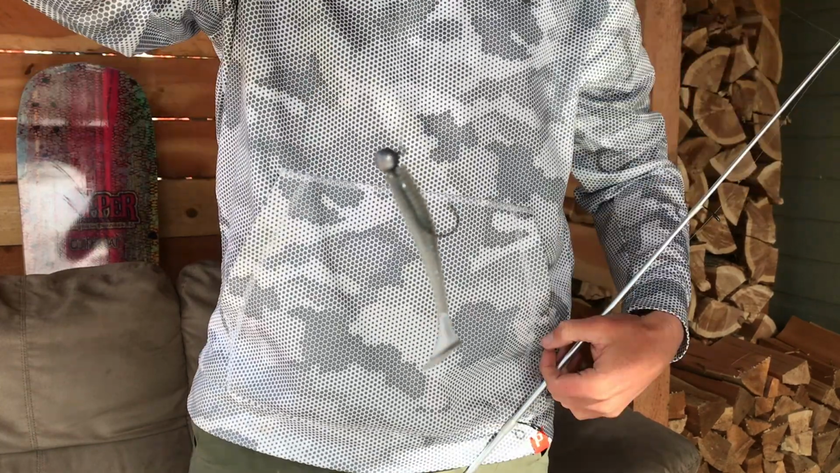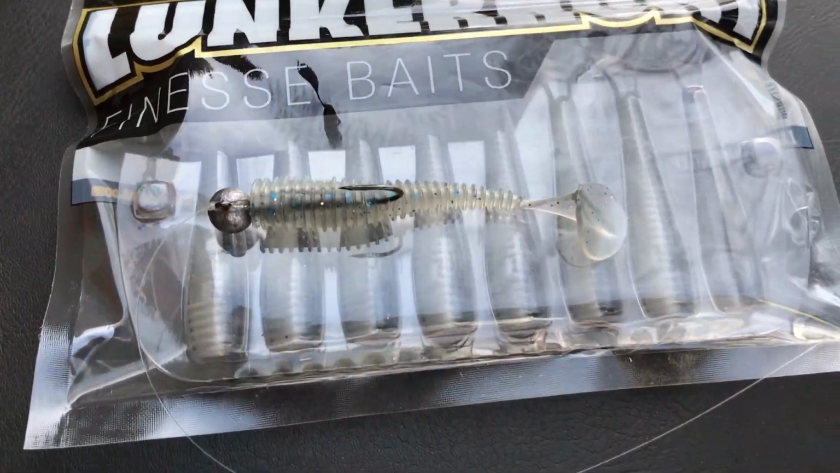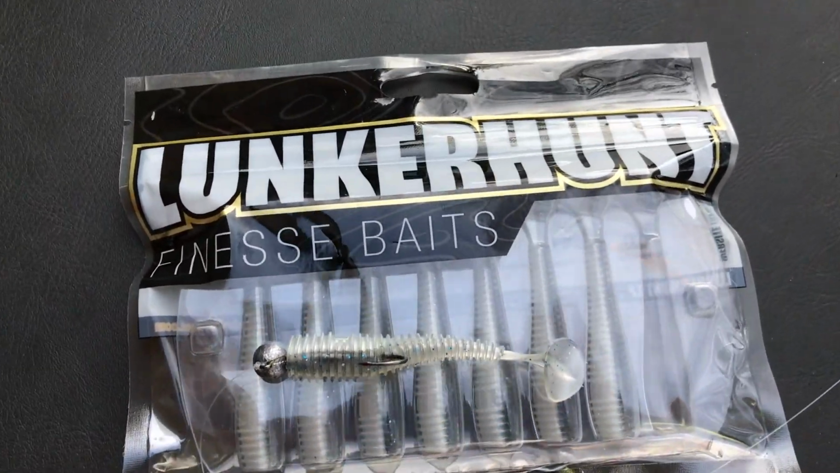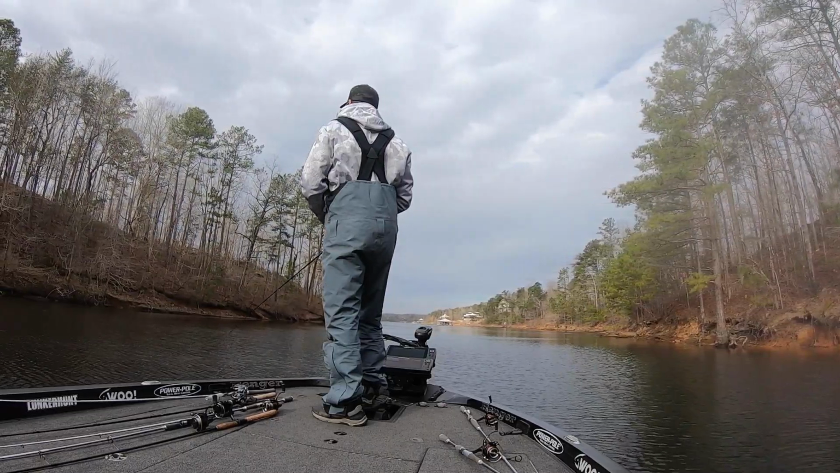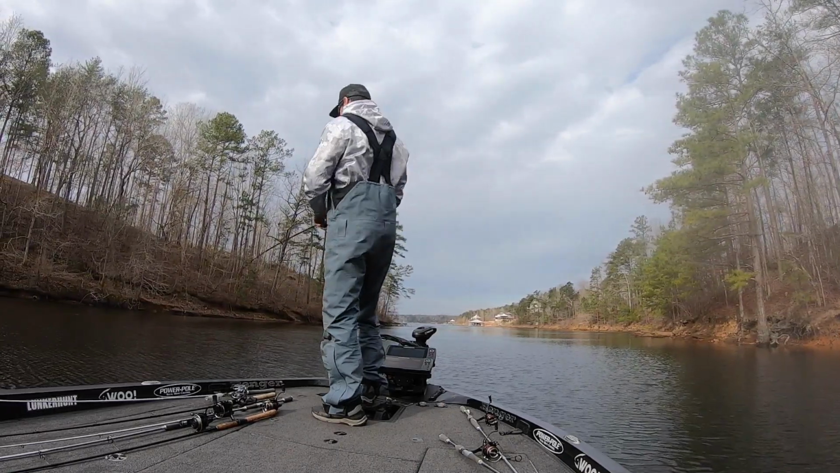So the rest of my fish I actually caught by casting this small swim bait here. So again, that's the Lunkerhunt finesse swim bait. I'm using just a hand poured 3/16 ounce lead ball head jig, really simple. That's on a small 2/0 hook. And basically I would still use my forward facing sonar, see where they were, but try to keep them a full cast away. And I caught my next 3 fish doing this.